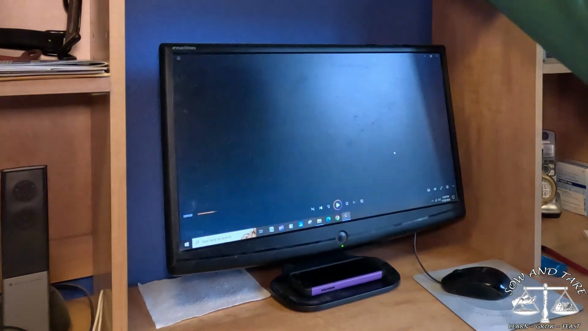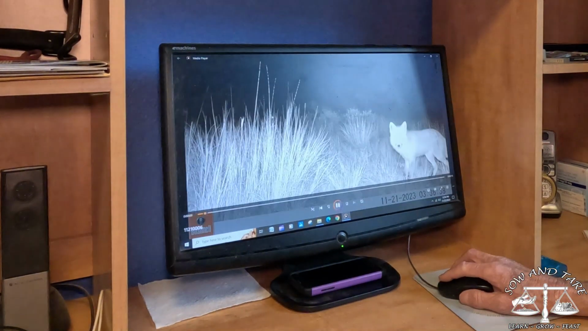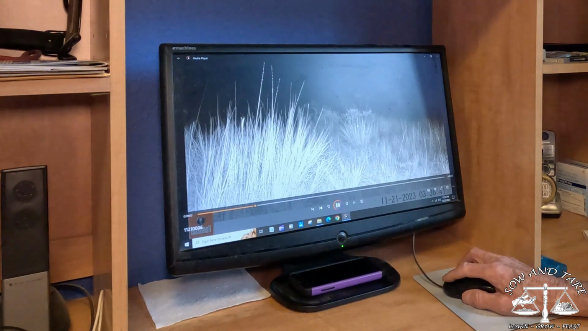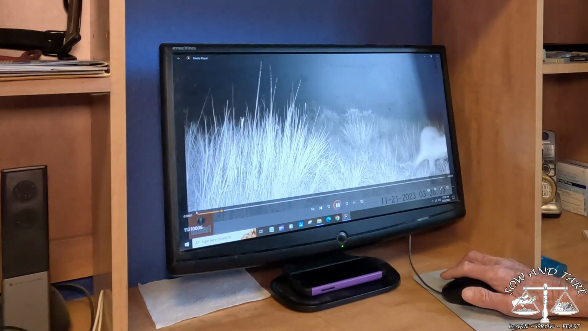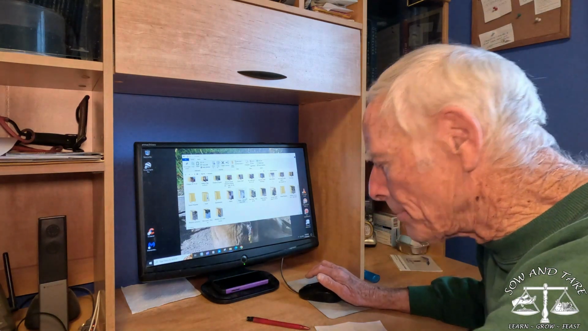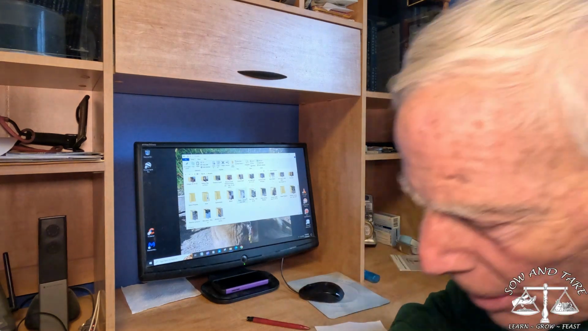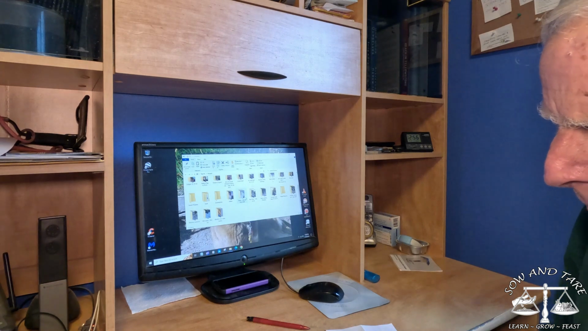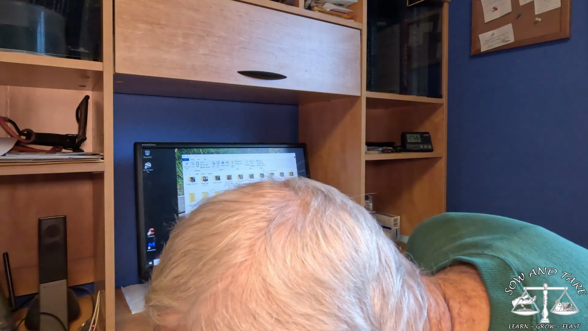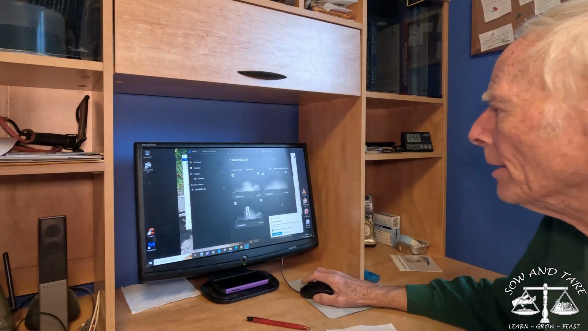Okay. So. Cool. That's a fox, I think. Oh, yeah, that's a fox. Glowy eyes. A little washout. Sometimes I got hardly any. Sometimes I got like 30 pictures of grass moving. Grass blowing and rabbits. But it just amazes me how much is out there at night.